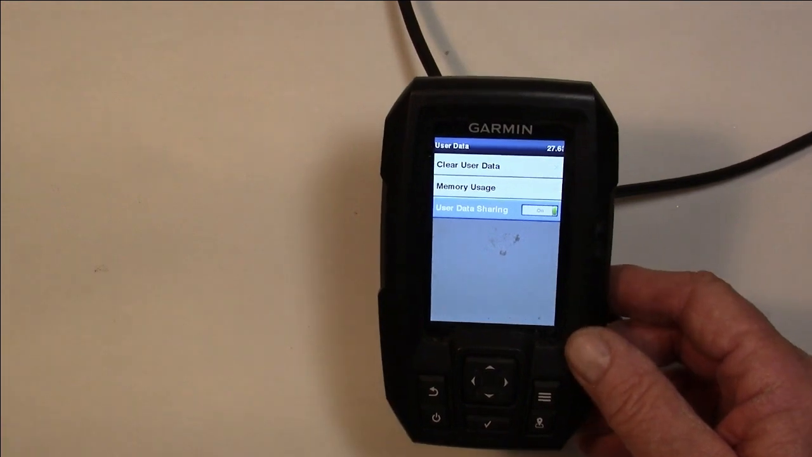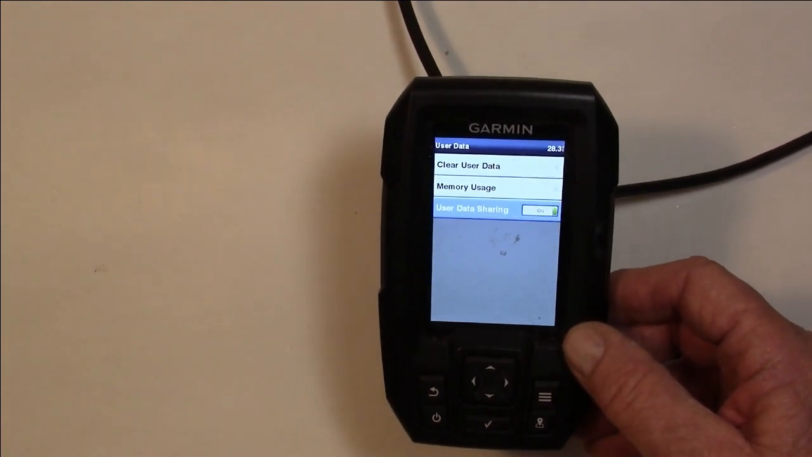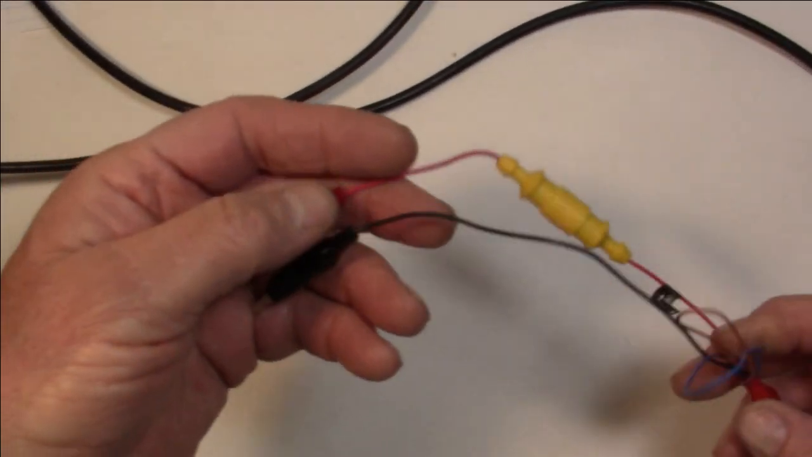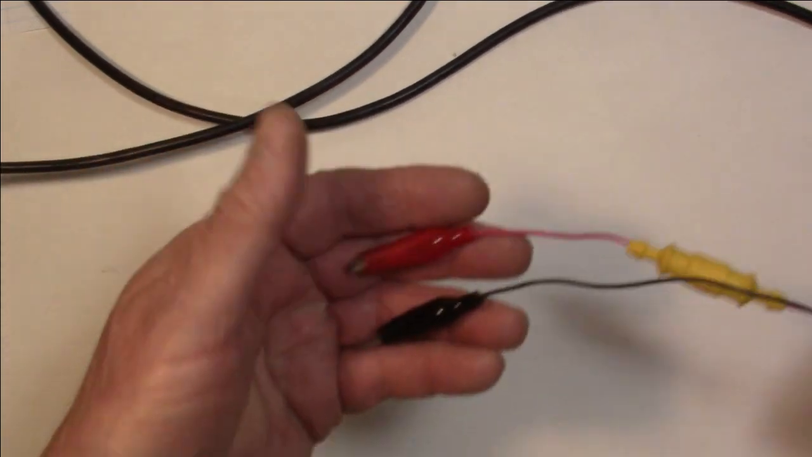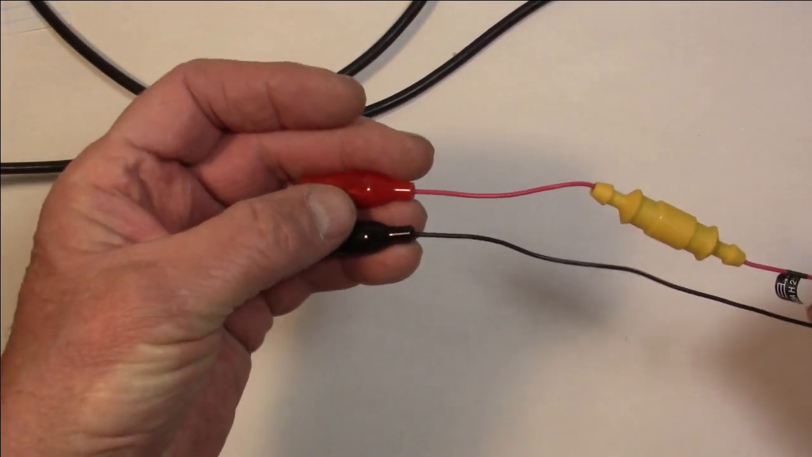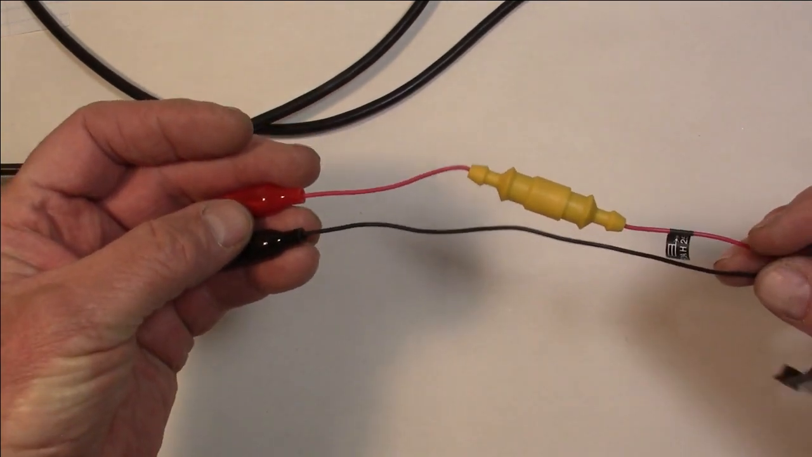All right, now there's one important part if you're going to share data, so hang on and let me show you that. Okay, I had to disconnect the unit here so I could get my power lines up so you could see them. There's your normal power. You got your black and your red wires. Those were what you were hooking onto your battery to get power to your finder.